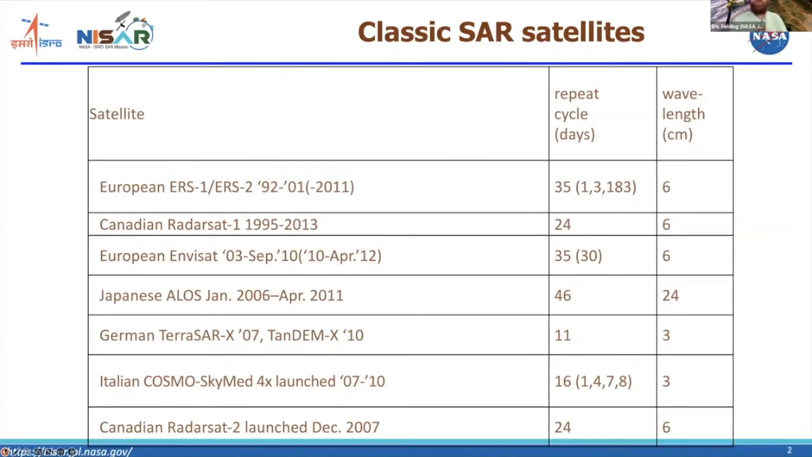And so RadarSat-1 had a 24-day repeat, and I think that the Canadian Space Agency is now making that data available to everybody. But for a long time, it was restricted, except for the part that was at ASF.